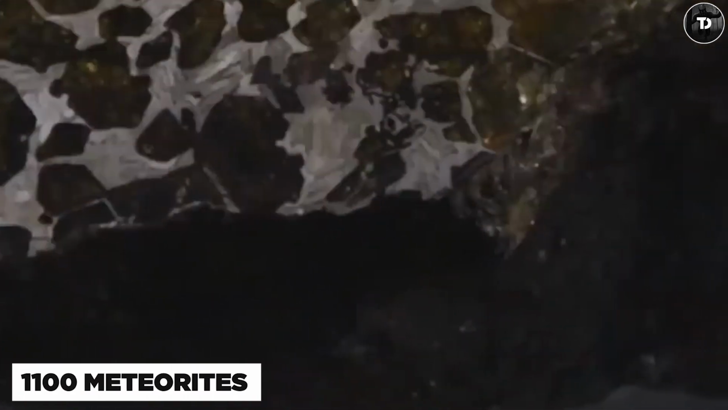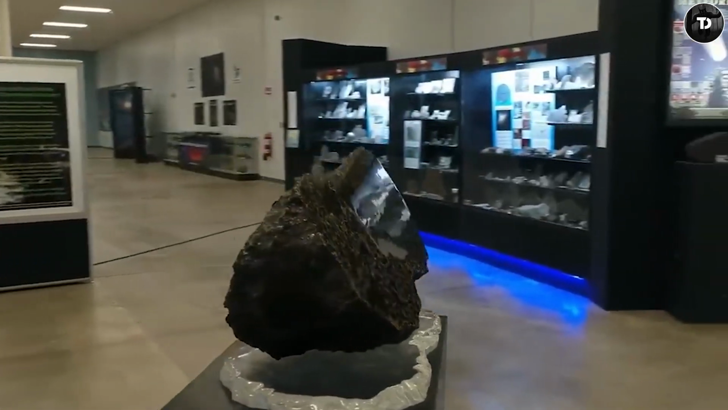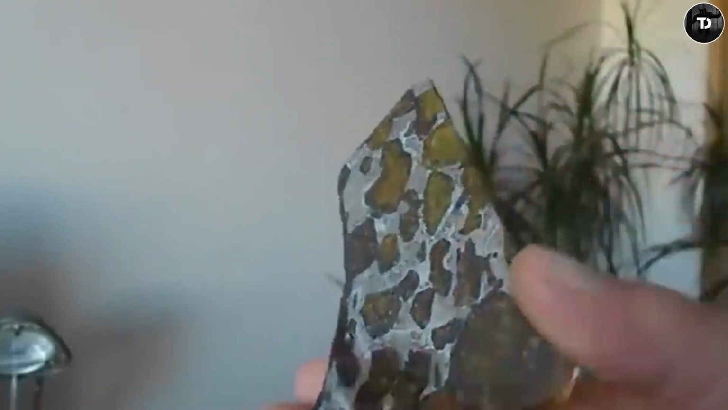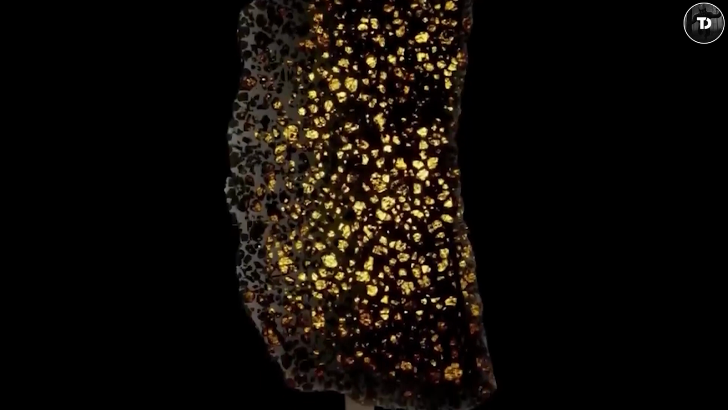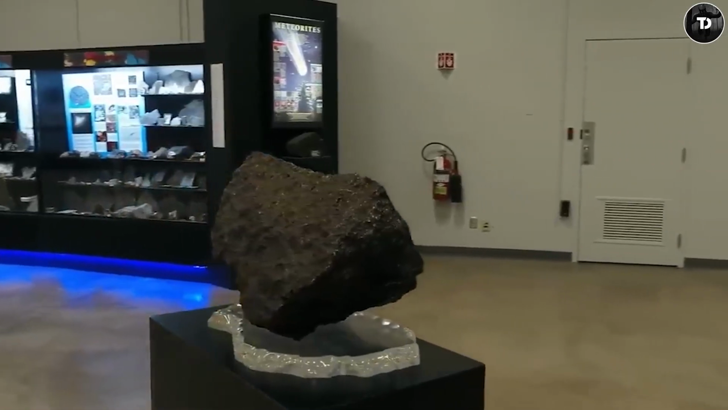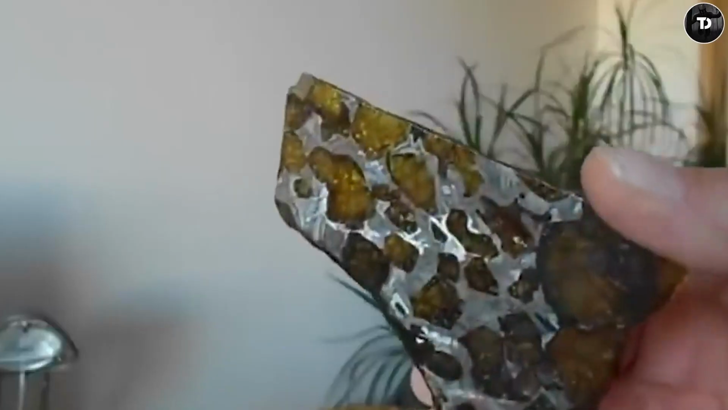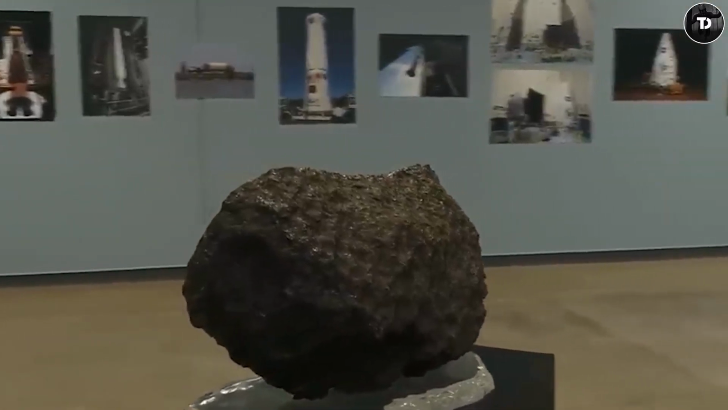About 1,100 meteorites fall to Earth after passing through our planet's atmosphere, but the Fukang meteorite is unique, according to the Planetary Science Institute. This precious stone is not just an ordinary space rock, it's a pallasite meteorite, one of the rarest materials on Earth. We have been able to track objects entering our planet in the past few decades, but no one noticed the Fukang meteorite breaking through our planet's atmosphere.